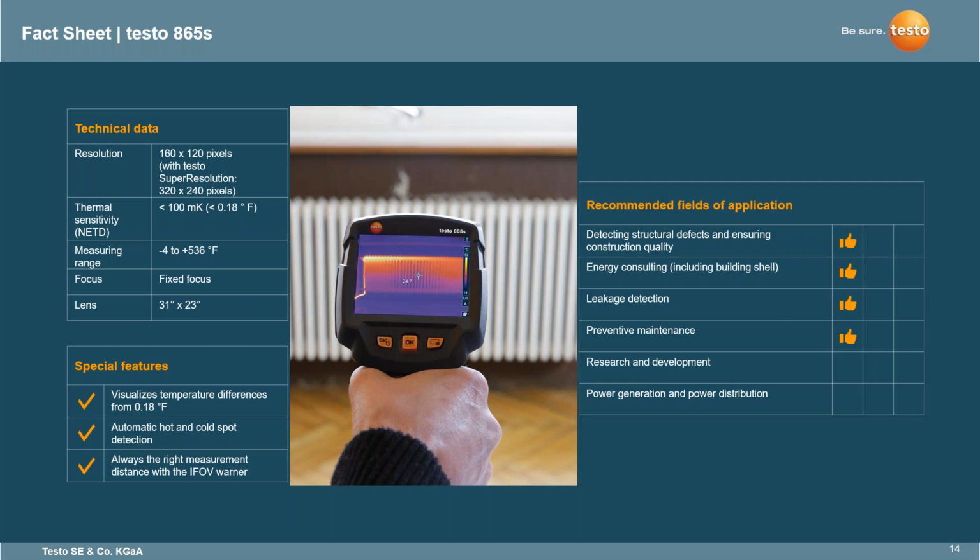As you can see, the little round piece within the imager on this screen, with the IFOV warner on there, you're actually able to get a more accurate depiction of what that temperature is because of the way the pixel size is captured. So as opposed to taking things from outside, because it may not have as many pixels outside that little square, you're actually able to get a more focused reading on what that temperature is to be able to determine the differences.